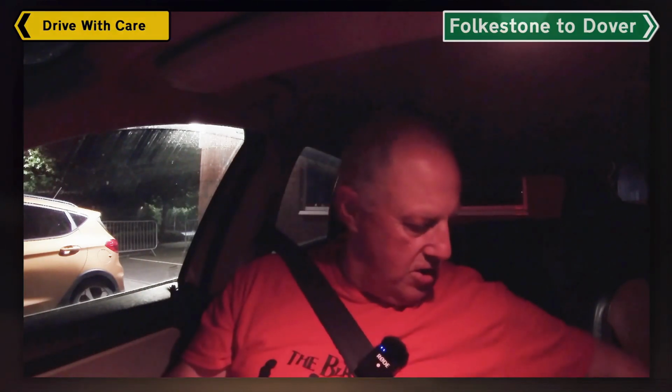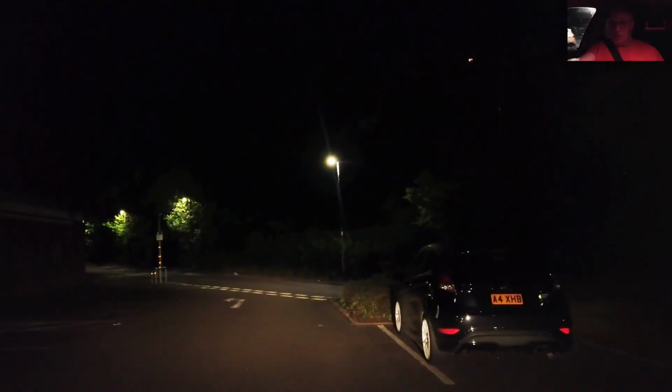Two things. It's night time, so we're going to have a night drive. We'll have to put my spectacles on. And the other thing is, what happens when you go for a drive or you're en route and your route is diverted? In other words, you've got to take an alternative route. So that's what I'm going to do. I'm going to take us from Folkestone to Dover.